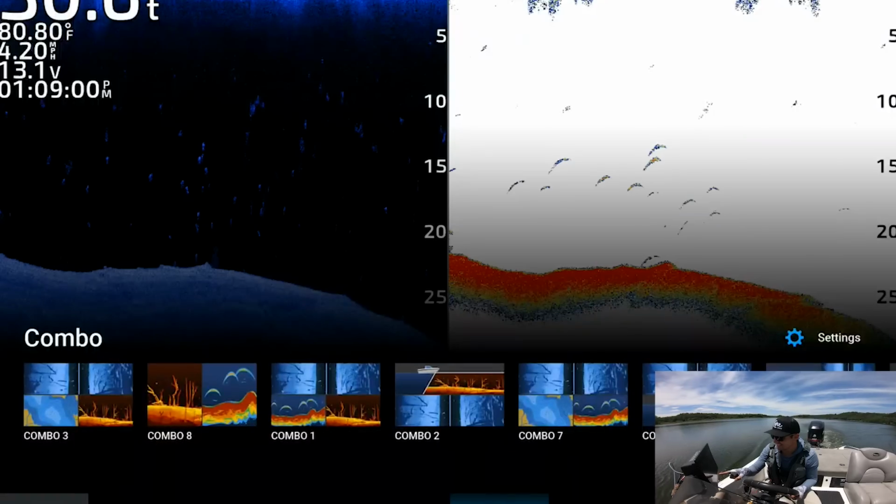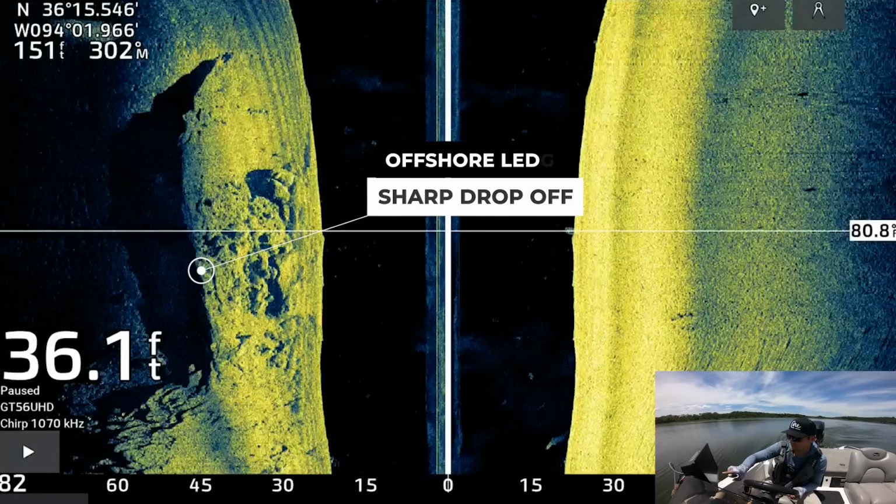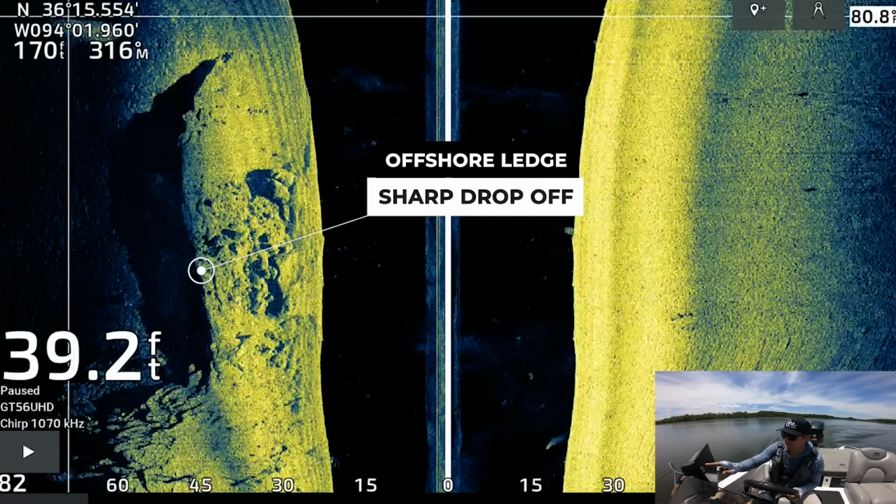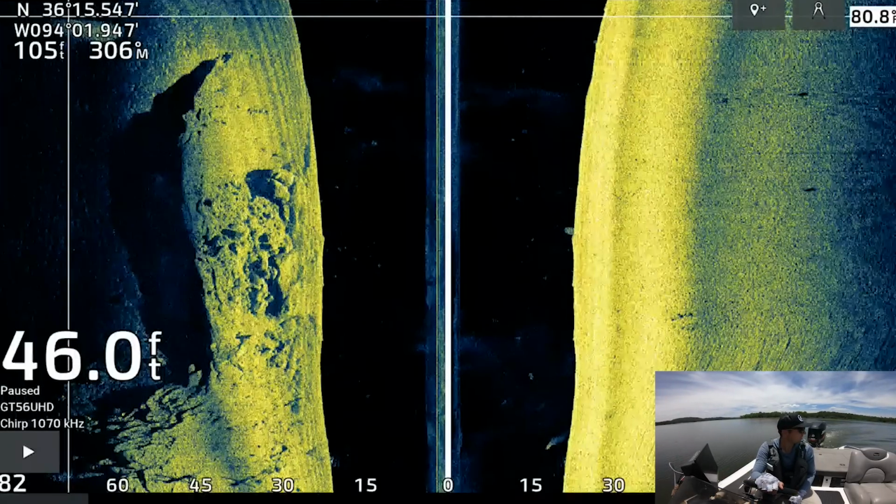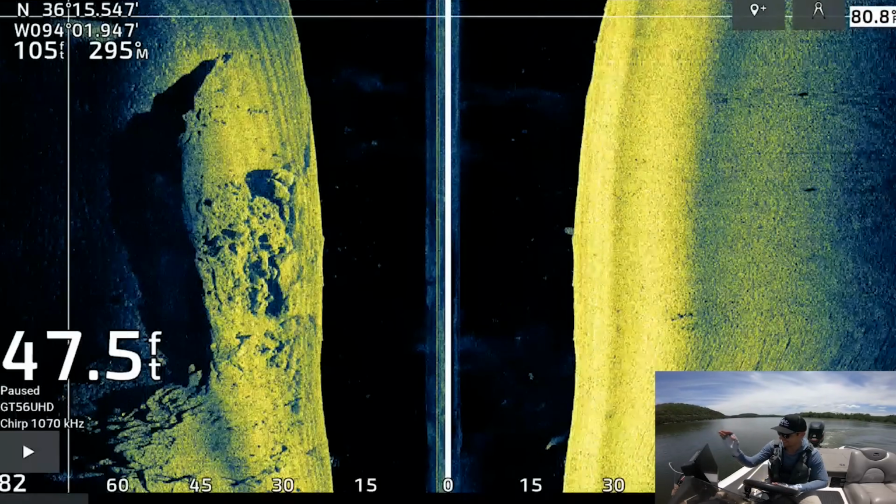That's crazy. If we take a look at our side view as well, you can see that super sharp drop off right there. Bam. There's some baitfish just up here as well. We got bait in the area. We got that super hard ledge on the side imaging. This is absolutely perfect. We are about to smash them, guys.